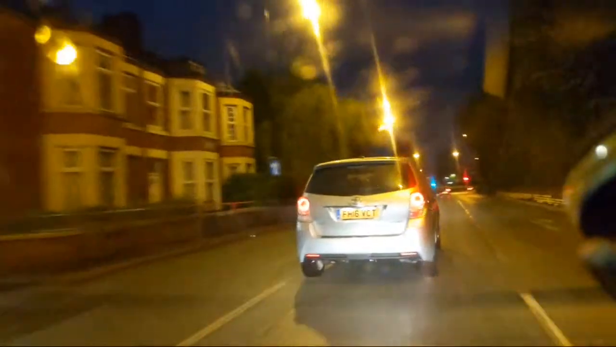That car's going to pull across in front of me. Oh no. Look at that. Mildly surprised. Oh, big puddle there though. Oh, now it's pulled in front of me. No signalling. Just pulled in front of me.